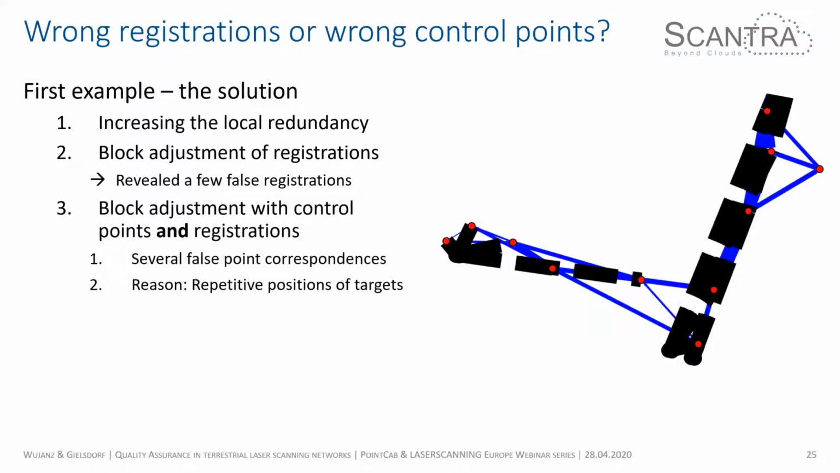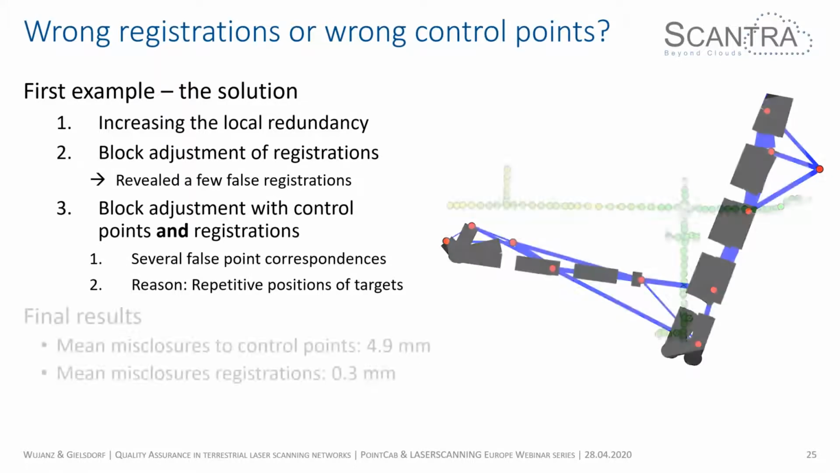Now you can see this is again a screenshot from Scantra, and if you see thick lines in Scantra, it means not good. The thicker the line, the more significant is the tension in your network. The problem here, and of course these were 2 kilometers of tunneling, is that everything looks the same. If one person places targets, well, human beings tend to do stuff in a repetitive fashion, and that was the problem here. There were some ambiguities between target positions, and that resulted in false point correspondences. Once they were fixed, everything was fine.